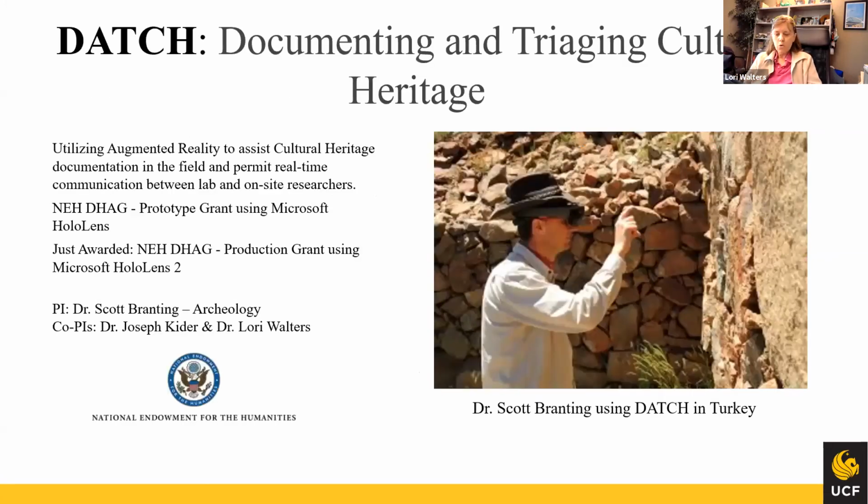And so then I started to work with a number of other individuals here at UCF. Dr. Scott Branting over in the anthropology archaeology department had this wonderful idea of using augmented reality to assist archaeologists while they're out in the field, to help them not only document, as you see Dr. Branting here doing some documentation, but also communicate with individuals who are unable to go out into the field. And so we acquired an initial prototype grant to do this, and we worked with Dr. Kider and Dr. Branting. This was a wonderful learning experience with the Microsoft HoloLens.